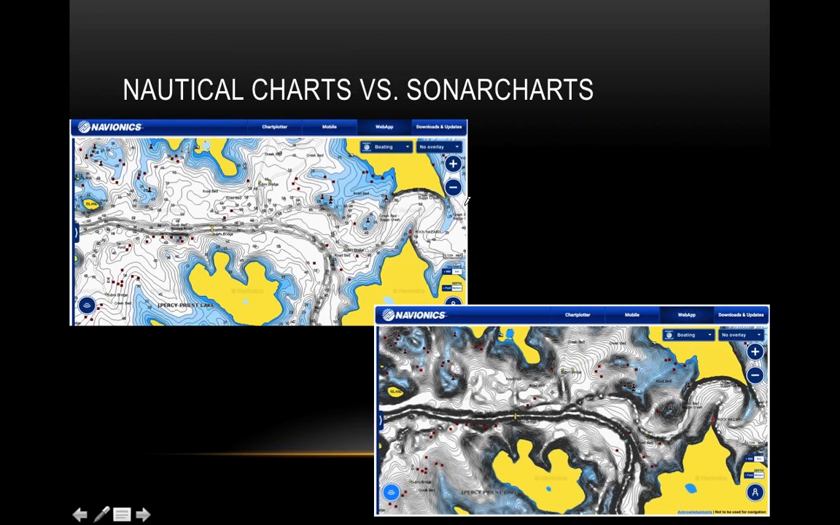But then you go down here and you see all this 1 foot contour detail. It's a lot more detailed, and every lake seems to have a little bit more detail. You can definitely see the big difference here, and it's especially useful in shallow water because it has those 1 foot contours, and it's the most up-to-date mapping software out there.